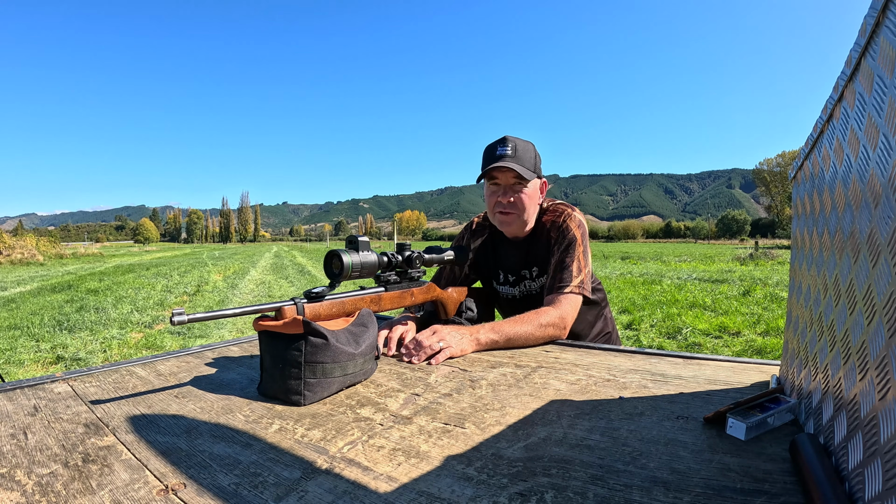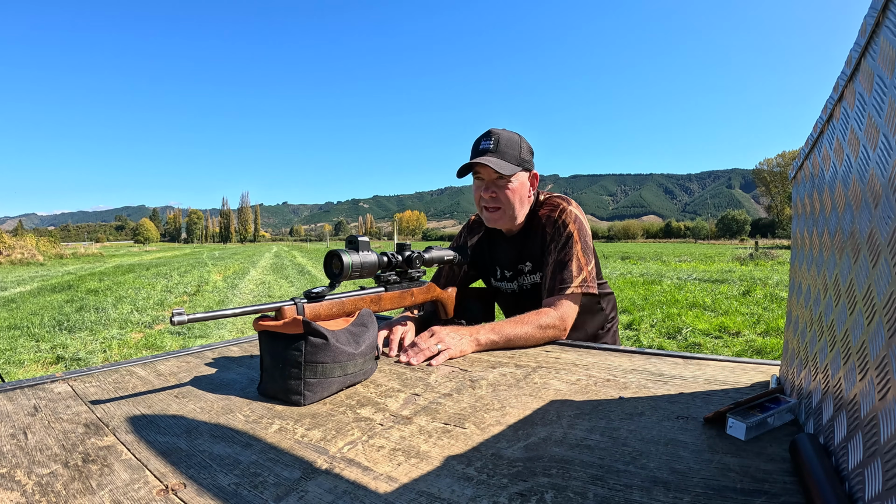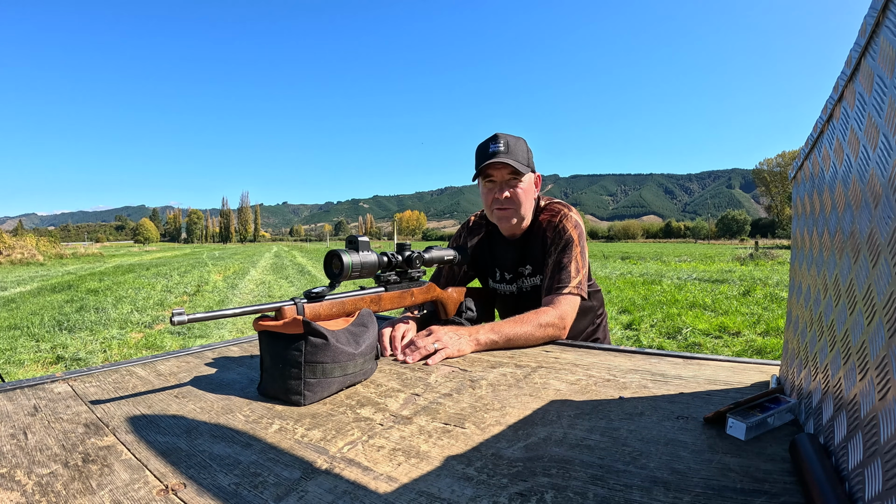So I'll just go through a little bit of a process on going into the menu through the app on how you zero the scope in. It's not too hard at all, actually. It's just a matter of working out the menu and taking your time and going through the steps that you need to go through. So I'll live stream through my phone, and then I can get that up for you guys shortly, and then you can see what I'm doing.